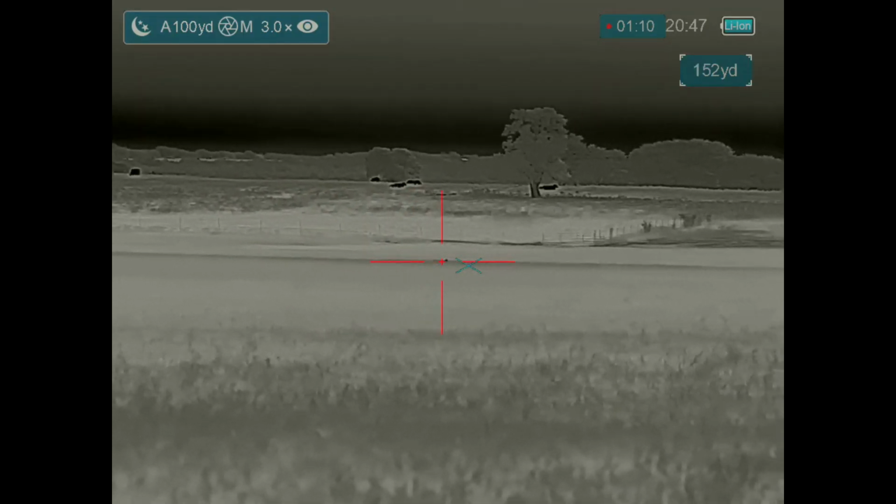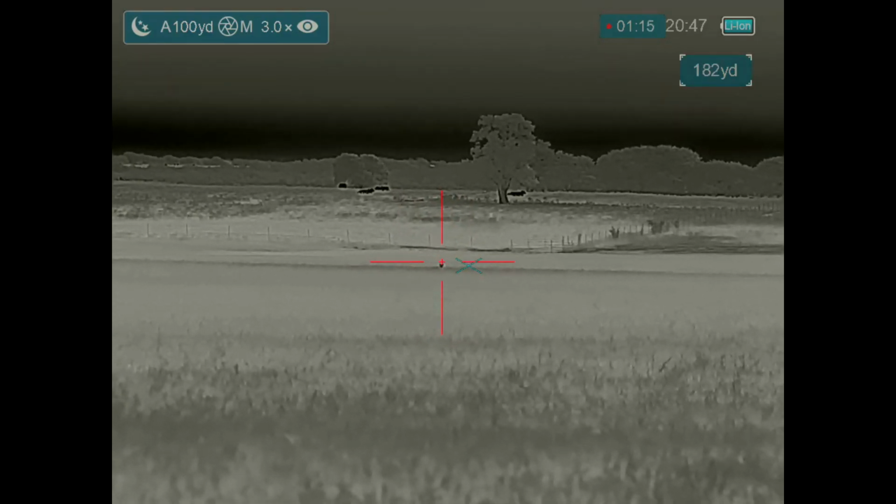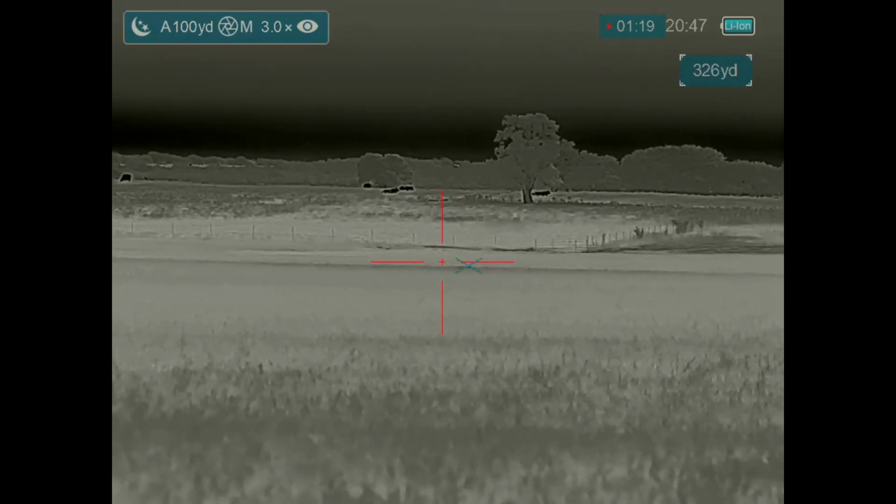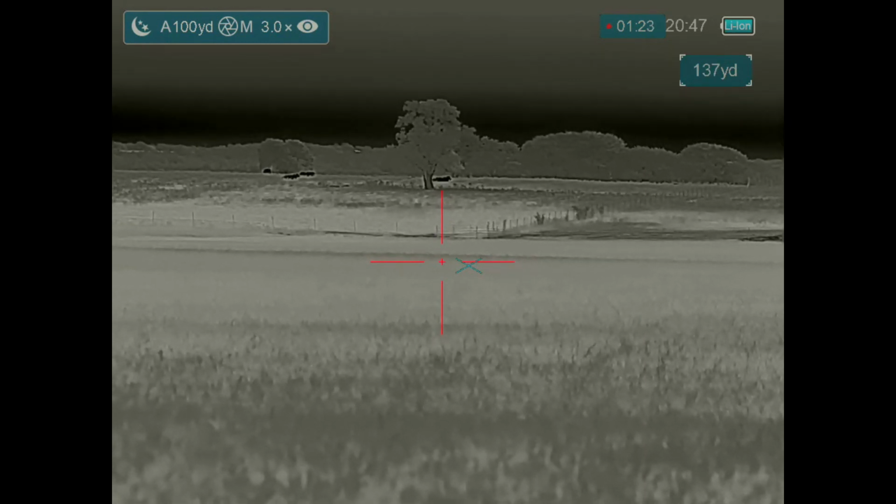I don't think I can make that shot. Just can't see enough of the coyote to really get a good beat on it. Can't get a good laser range find on it.